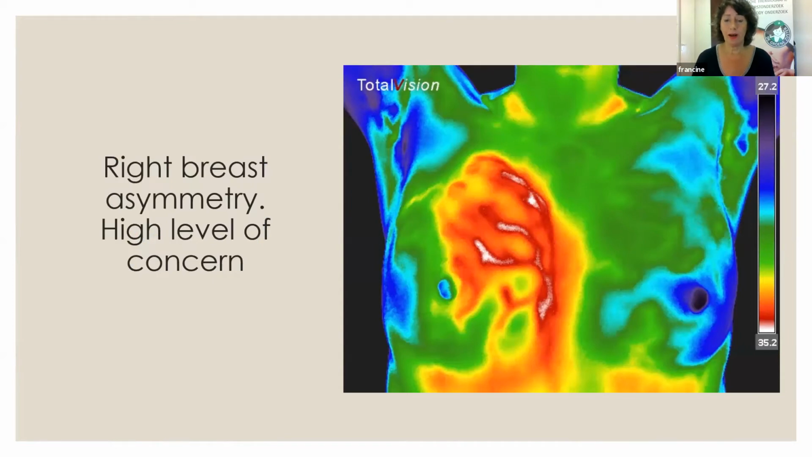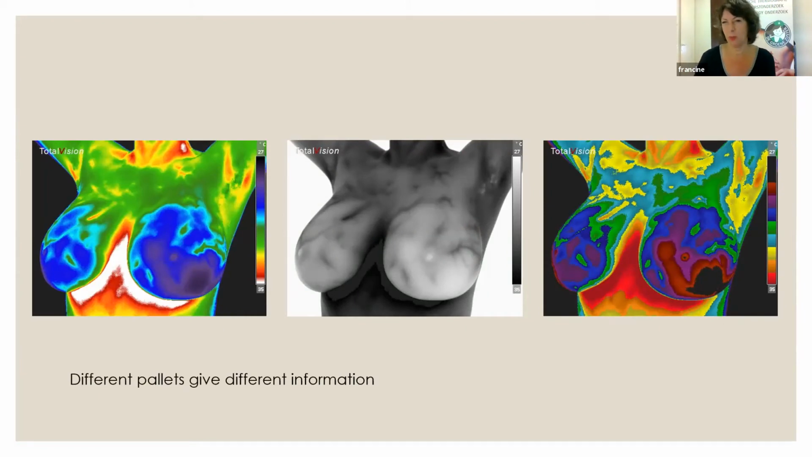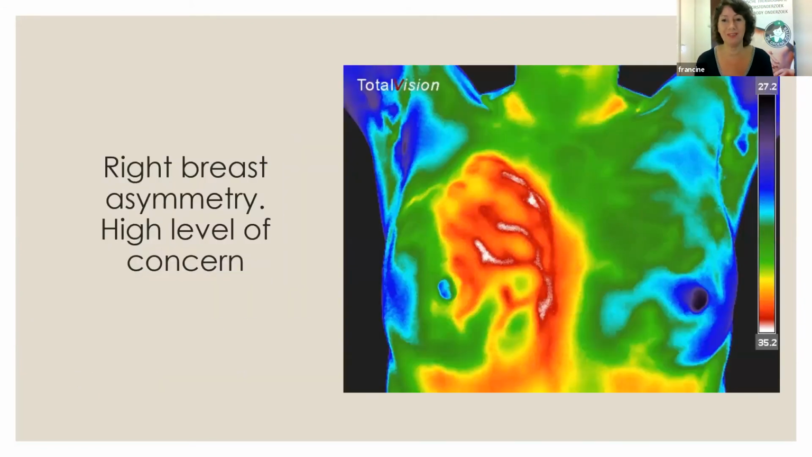So we talked about beautiful symmetry. We talked about here, we also have a symmetry, but with a lot of patterns, so she needs to address that. But this is really asymmetry. So this lady had this asymmetry, very high level of concern. So we sent her off to the doctors, and apparently she had the DCIS here going on. Don't know what stage or whatever, that's up to her physician to have a look at it. And this is how it can look. So this looks like a high level of concern. And so we will not give her any tips about dry brushing or breast tissue treatment. She needs to see her doctor first.